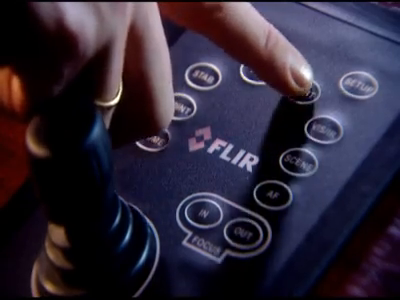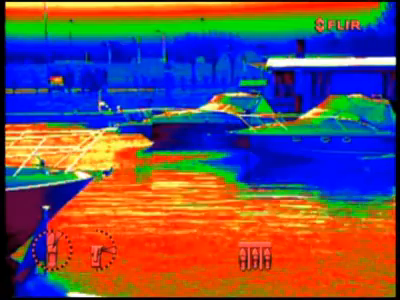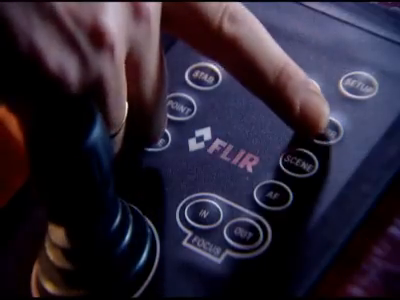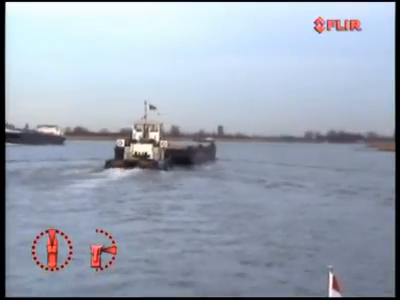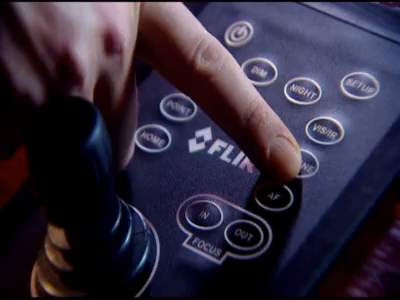The night button toggles between the available image presentation modes: black hot, fusion, rainbow, red hot, and white hot. The visible IR button switches between the thermal and visible light cameras and back. With the scene button, you can cycle through day running, man overboard, night running, or night docking settings to change the brightness and contrast of the thermal image. Varying conditions make one setting more appropriate than another for a specific task.